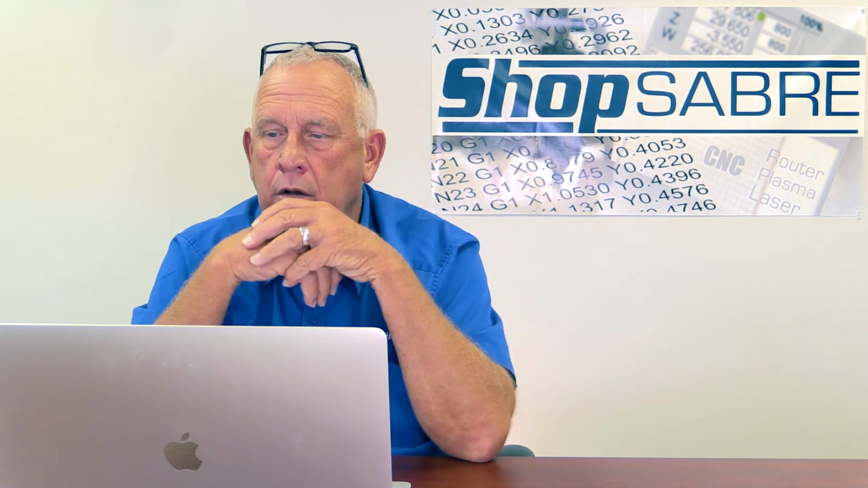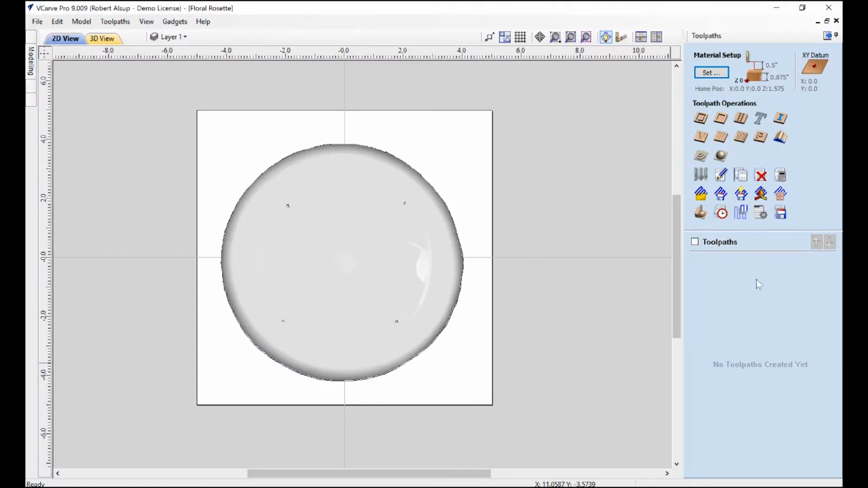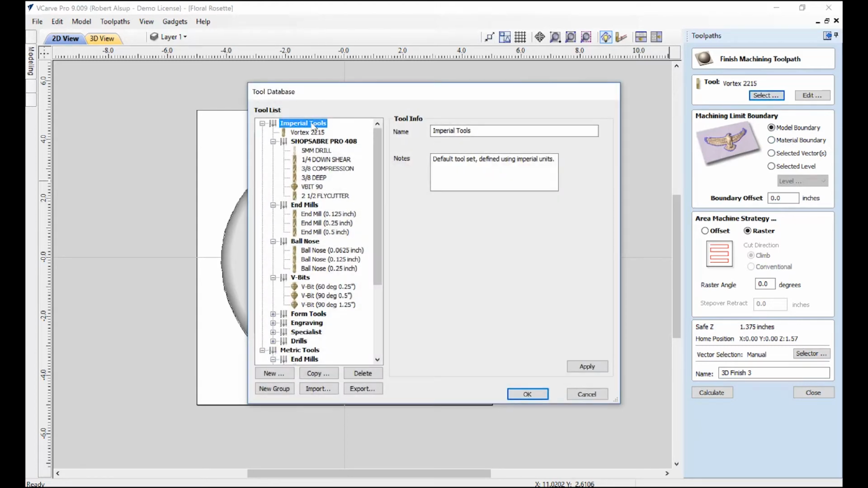Okay? What we're going to do now is a finishing toolpath. So we'll click this icon. We're not really going to use a roughing pass. Now, I've got some choices in terms of where I can actually toolpath. I can just do the model boundary, or I can do all the material. In our case, we just want to do the model. We've selected our tool.